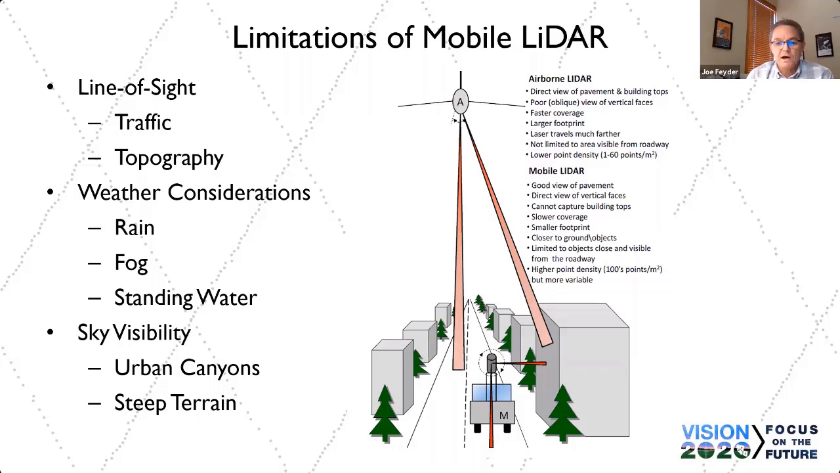But it's a good combination for fully saturating a corridor without putting boots on the ground on private property. Just fly just inside the right-of-way, and we get the coverage we need.